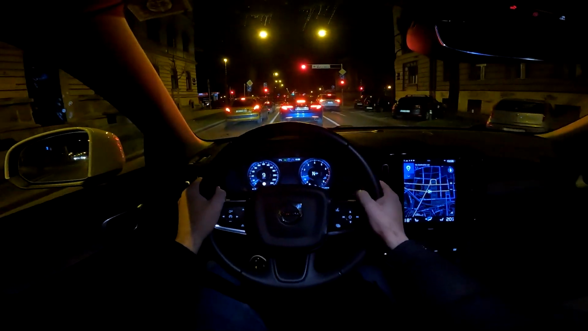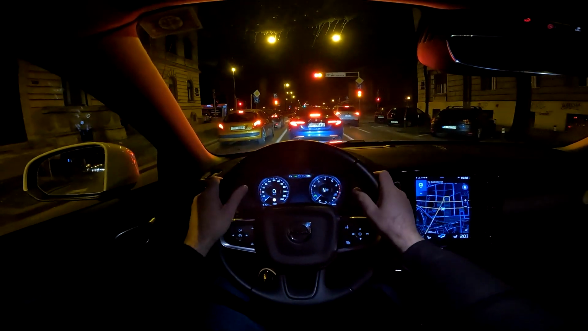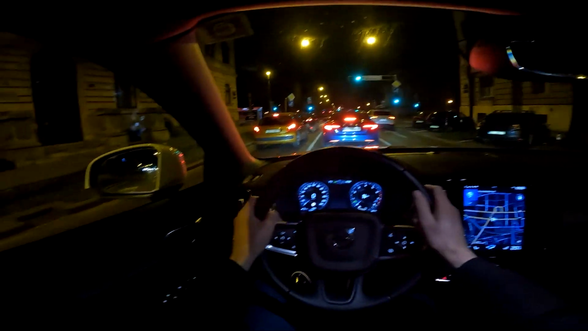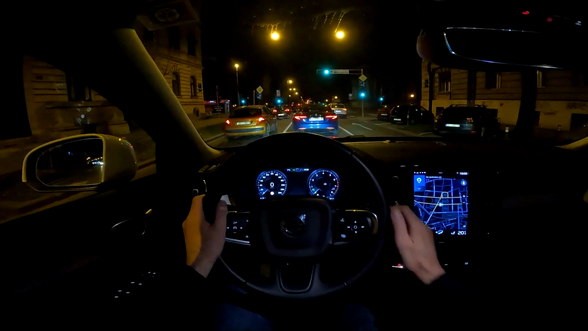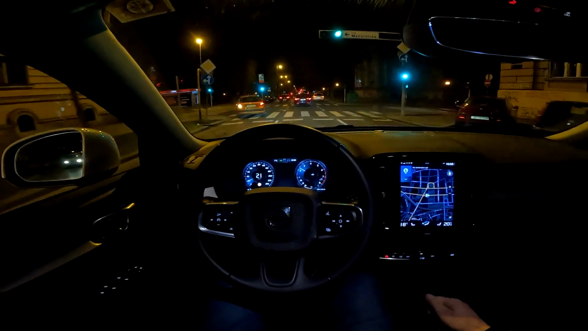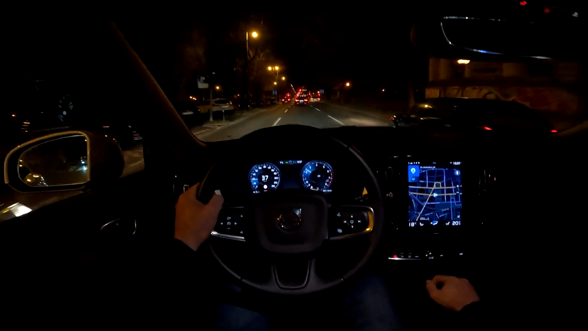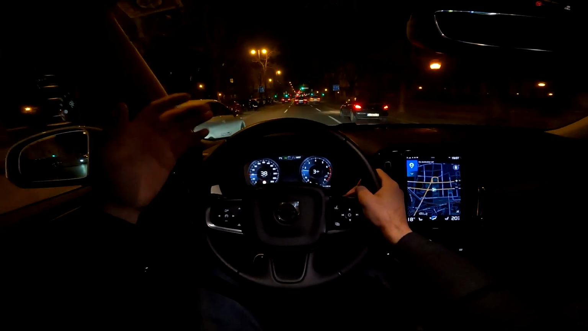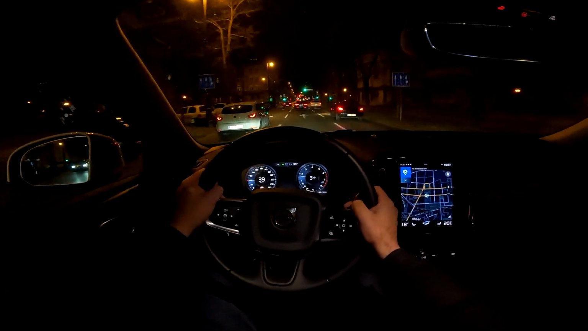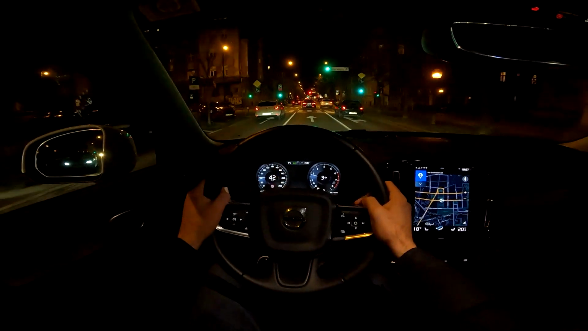And overall, really, the position here is nice. You are a bit higher from the ground and you see everything without any problem. And we also have a very comfortable seat with lumbar support, and really for nice cruising, it is an awesome vehicle and great value for money.